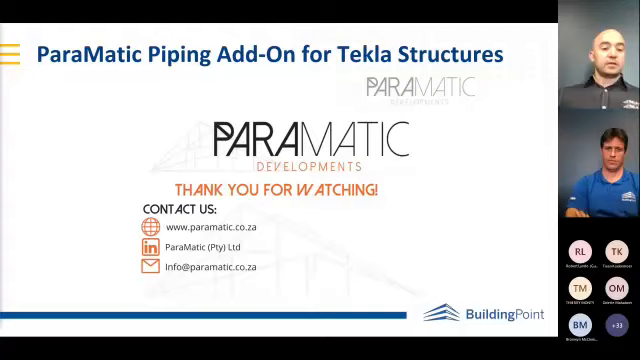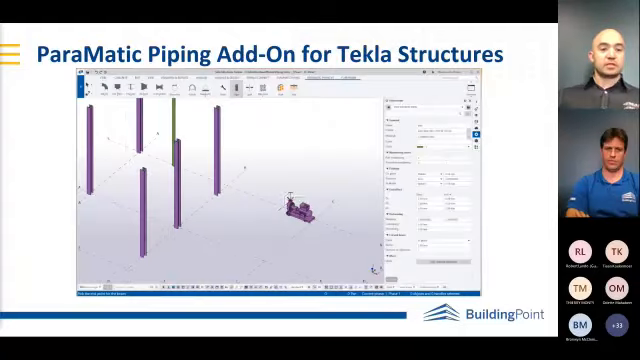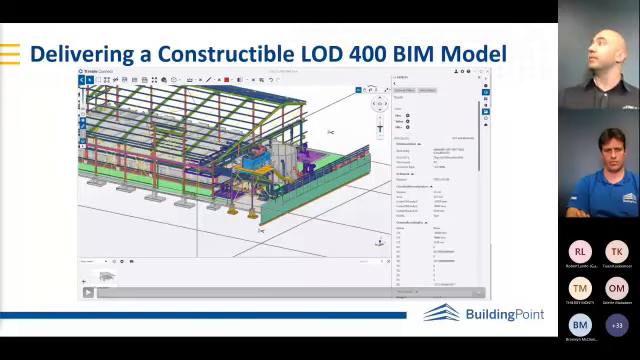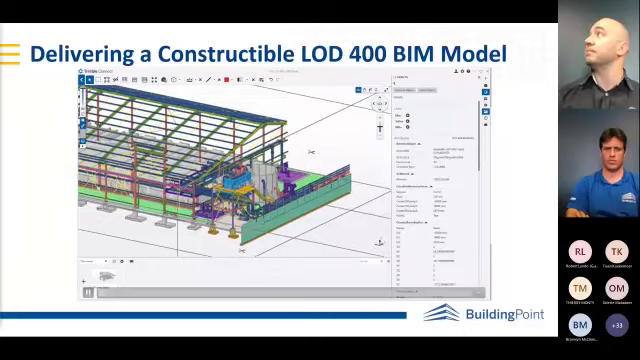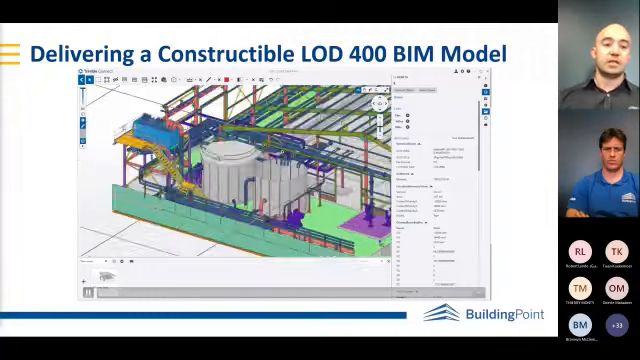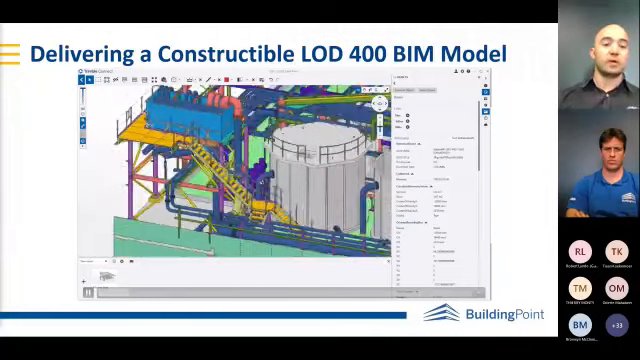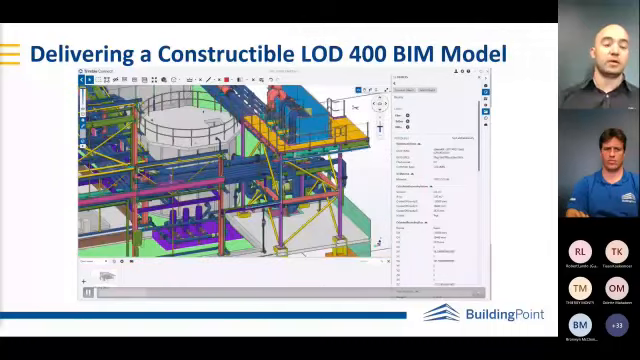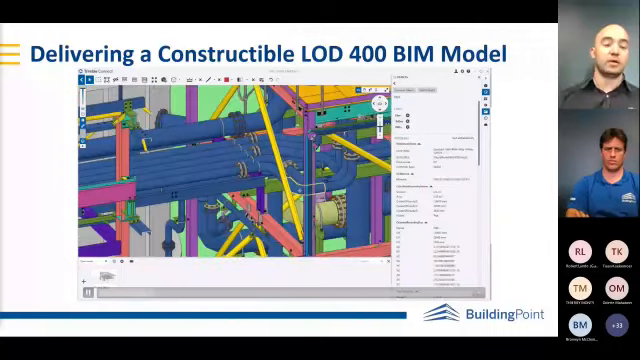Other than that, because we've done the work in Tekla Structures, and that being a constructible BIM platform, we're able to then deliver a 3D BIM model to the level of LOD 400. And what that really means is that you can obtain, and anyone within the project can obtain, all the information required to fabricate and construct and maintain this plant.